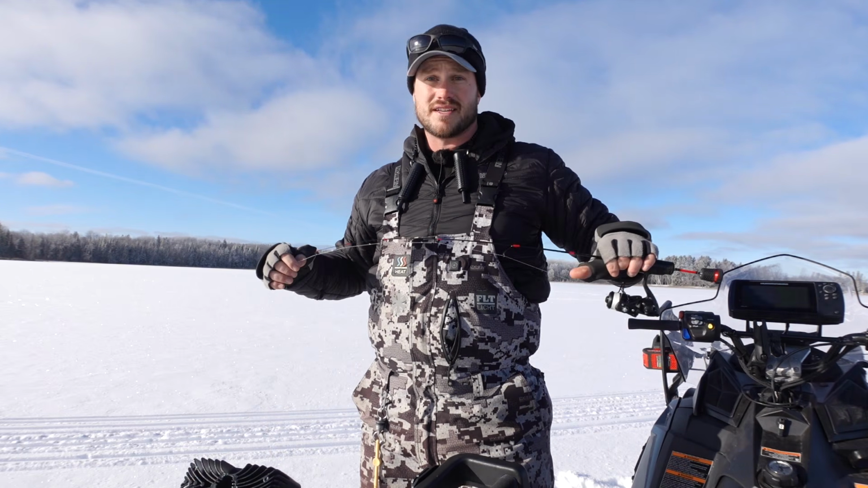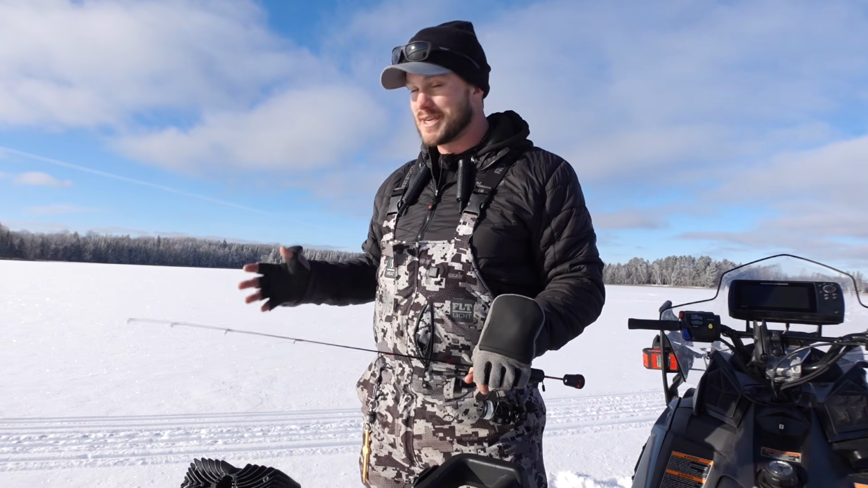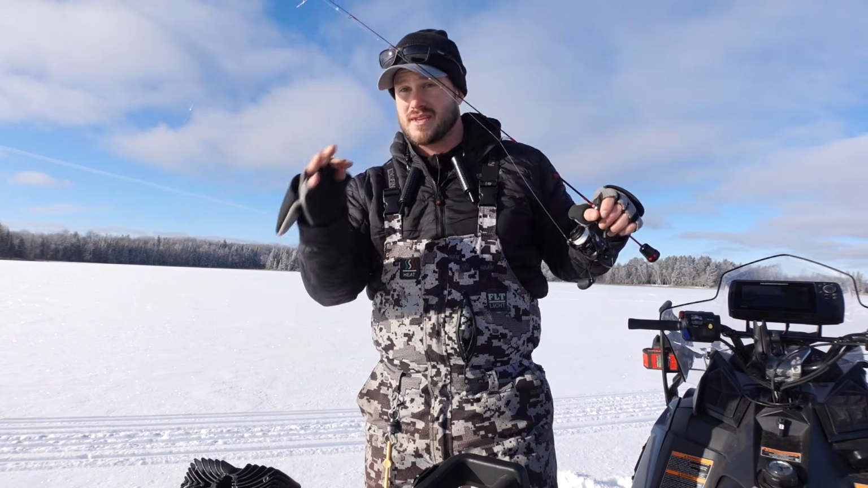Again, it's not windy today, so that's been super helpful, but even with that little bit of cold, you can see my line's freezing up. There's still some slush in the hole because I truly didn't anticipate fishing in this hole. I just drilled it to see where these fish were moving. So that's what we caught those fish on.